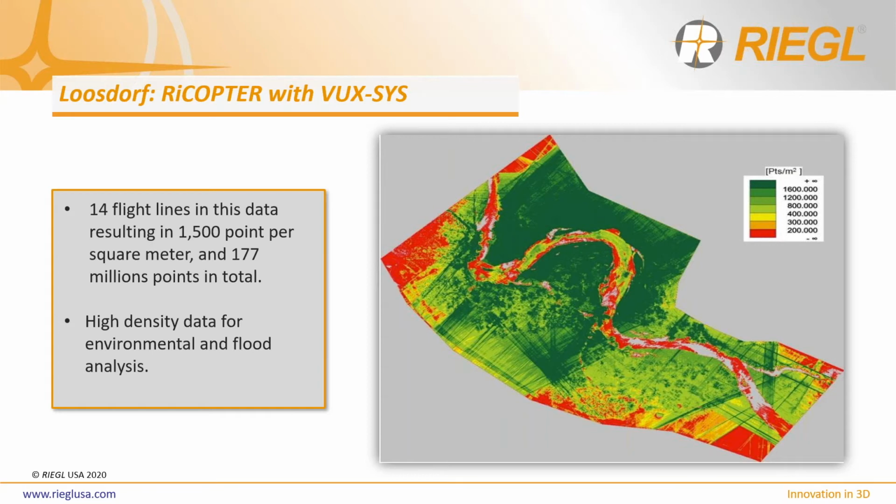The RiCOPTER for this project was flown at 50 meters AGL at 8 meters per second with a 230-degree field of view and a pulse repetition rate of 550 kilohertz. The flight parameters and laser parameters were optimized for point density in RiPARAMETER prior to this mission.